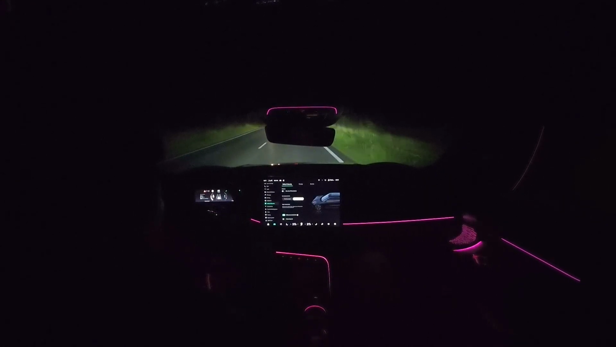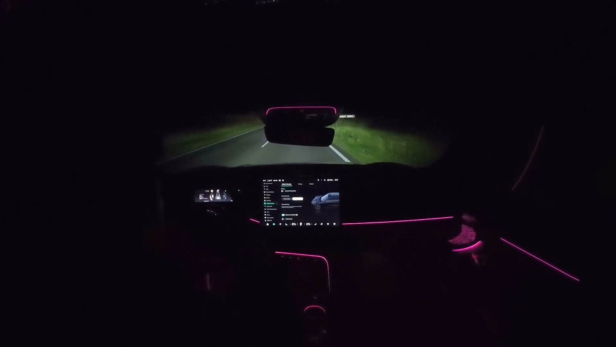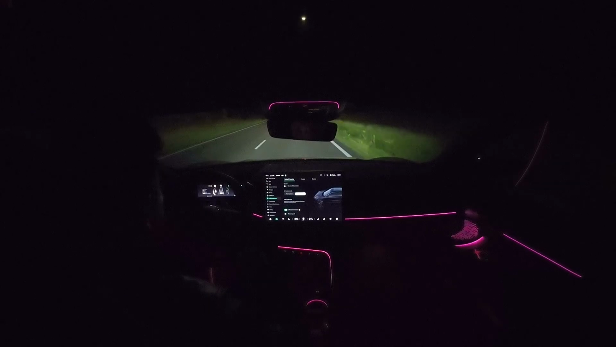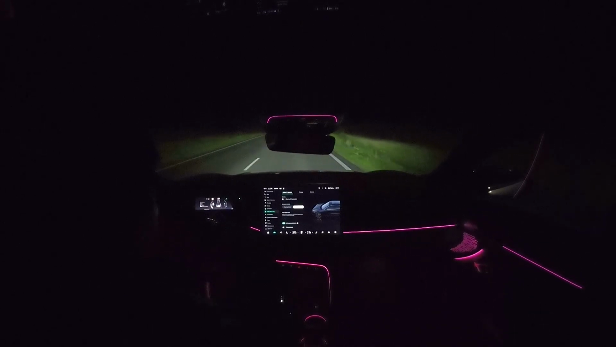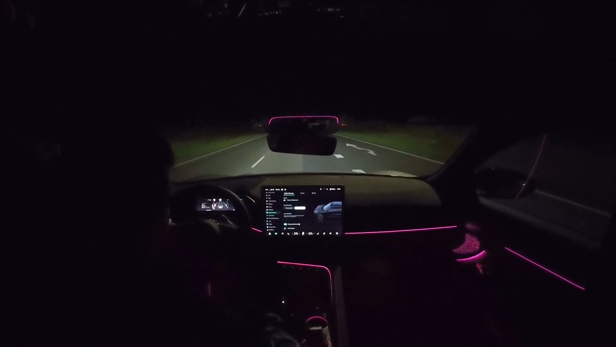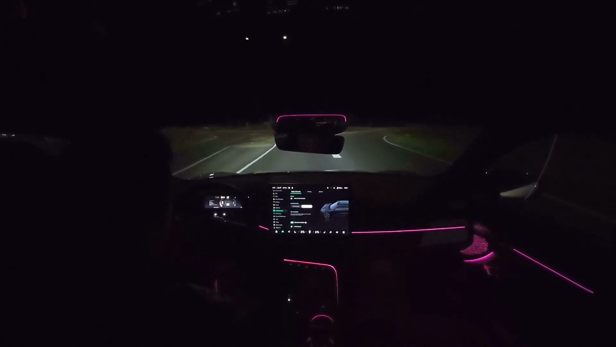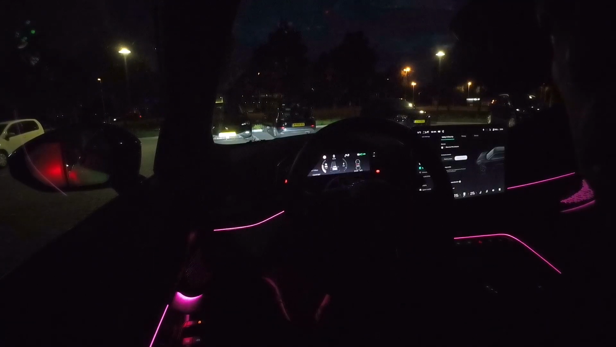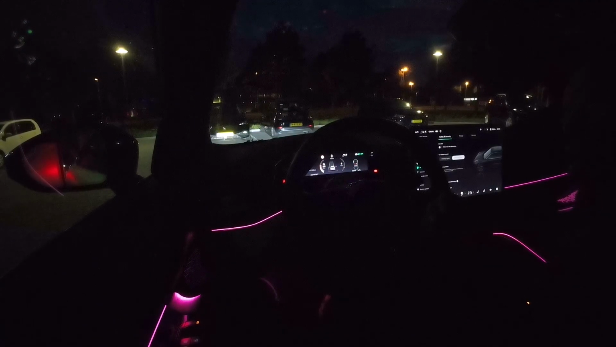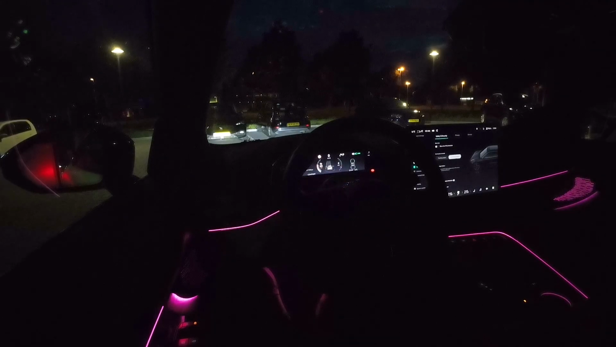Okay, so we're going to switch the camera position, but we have to park the car first. I'm going to grab a spot so we can actually switch the camera position. Alright, I hope this angle is okay, but we'll see how it goes.